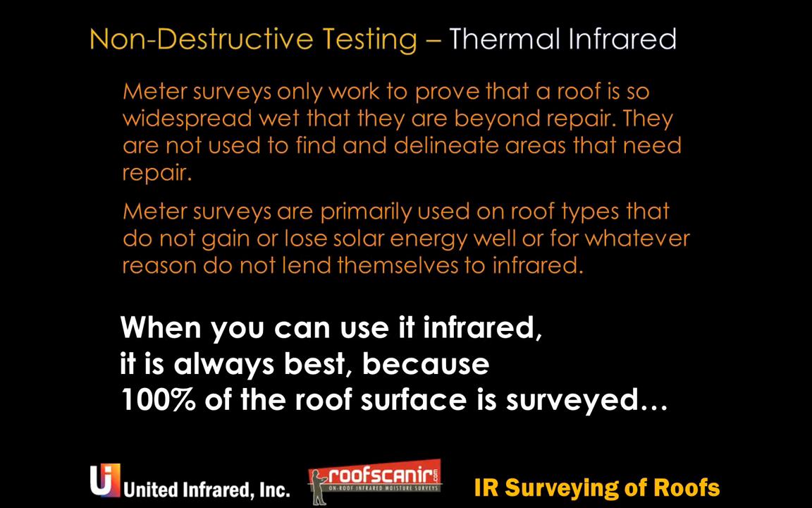And also, areas that don't gain solar and therefore don't lend themselves to infrared, we use them for that, and also as a cross verification tool.